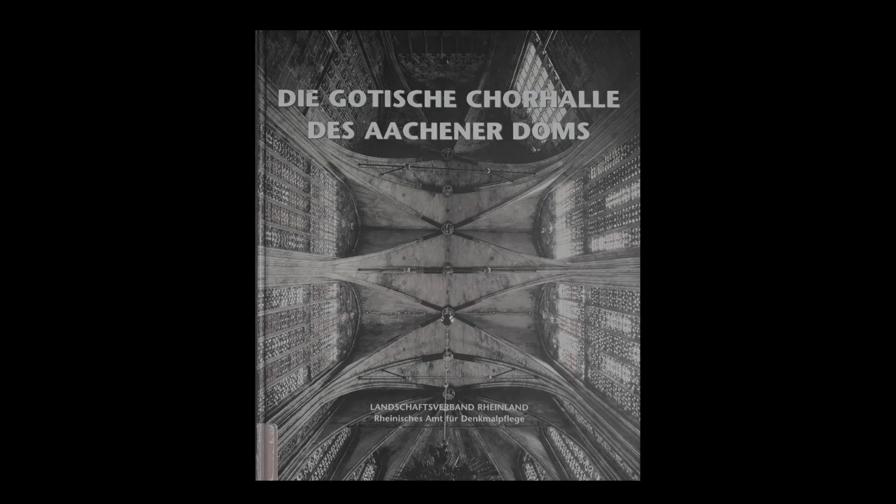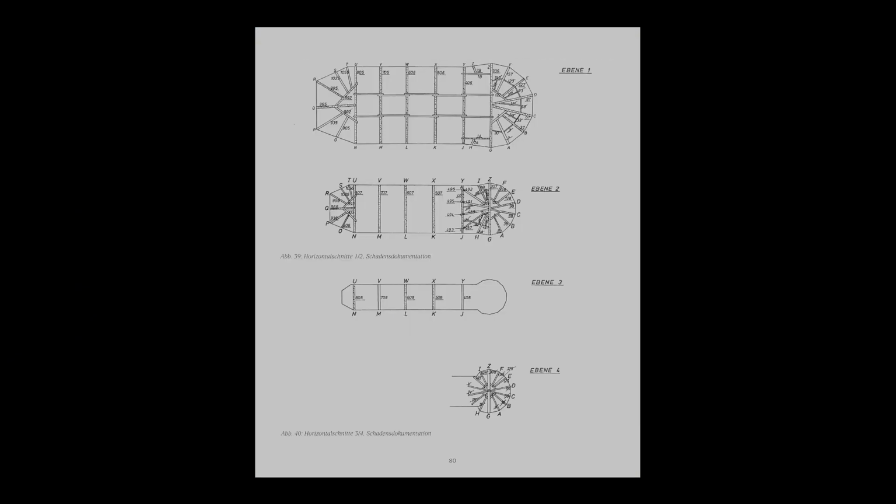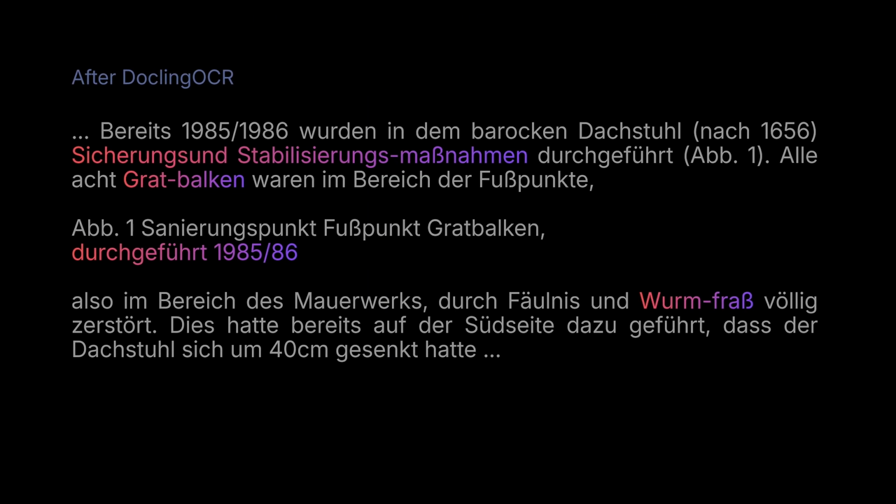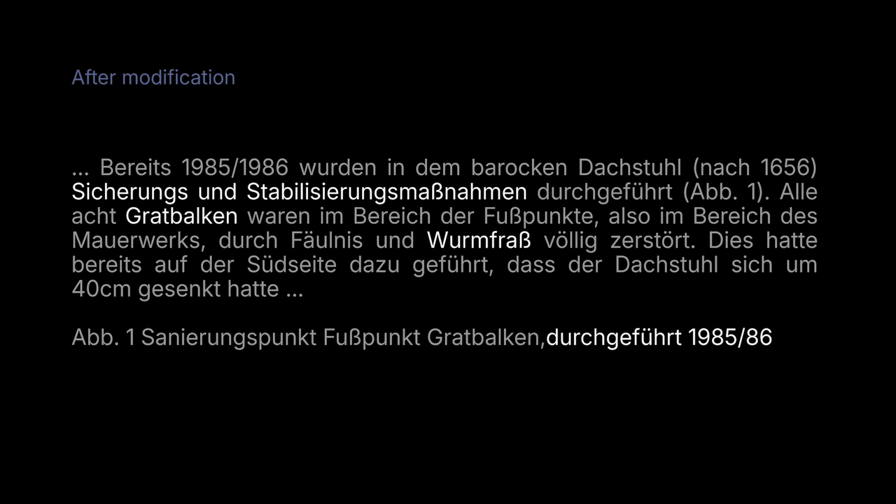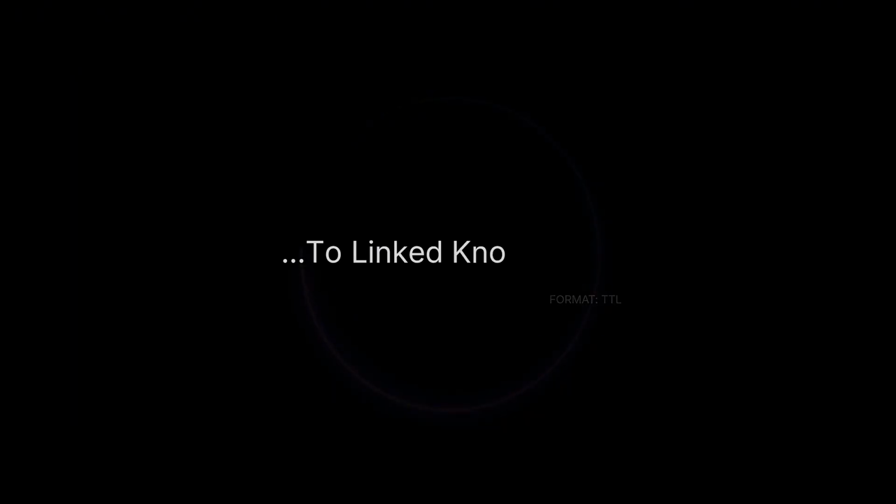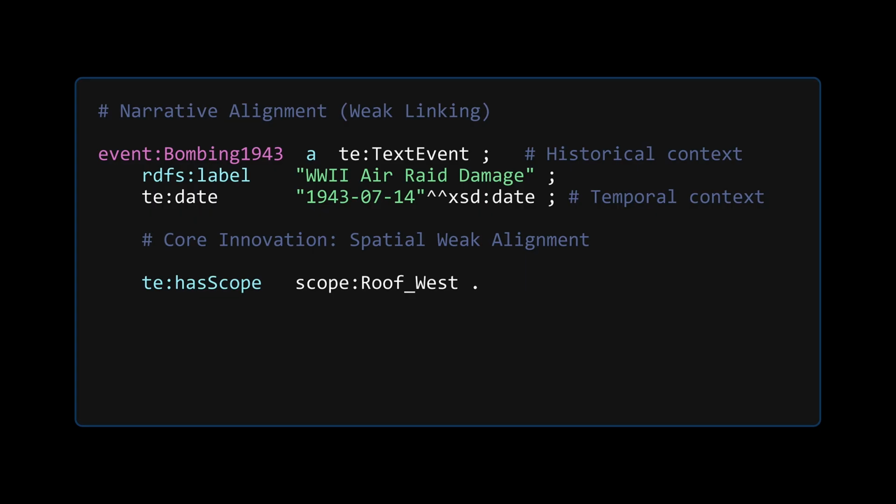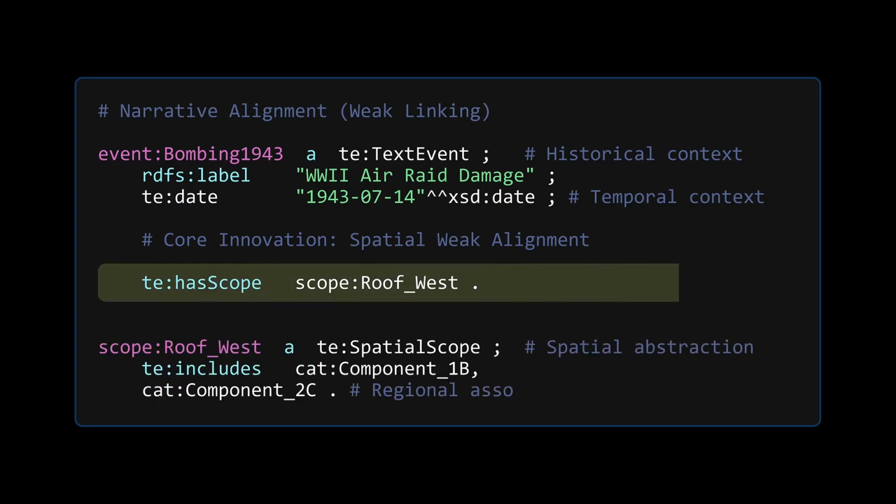But what about the stories? Historical books often describe damage in vague, human terms like rotten beams in the north corner. We need to parse that. Through OCR and text mining, paragraphs turn into precise data points, dates, locations, and damage types. Knowledge fully linked. This creates a semantic bridge. Even without explicit IDs, historical events are now machine-readable entities, ready to be mapped to the 3D space.